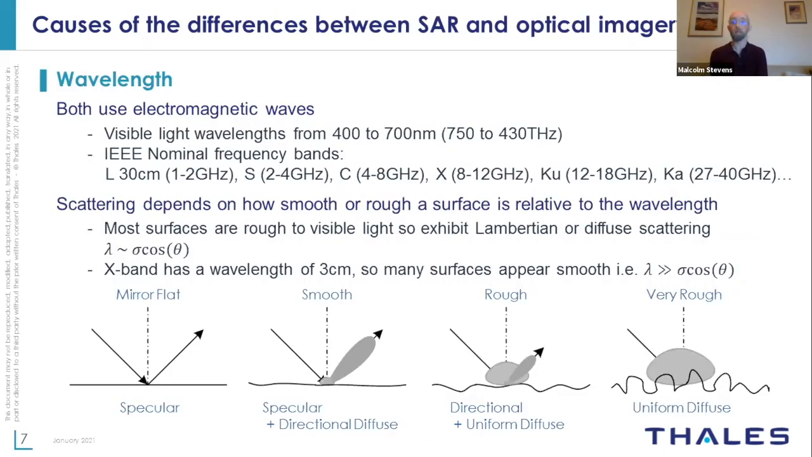The wavelength. If we look with optical light, we've got wavelengths in the range from 400 to 700 nanometers, so they're incredibly small. And therefore, almost every surface that you look at with visible light appears rough. And so you get diffuse scattering that scatters the light in all directions, which allows us to see an object whichever direction it's lit from or we're looking from.